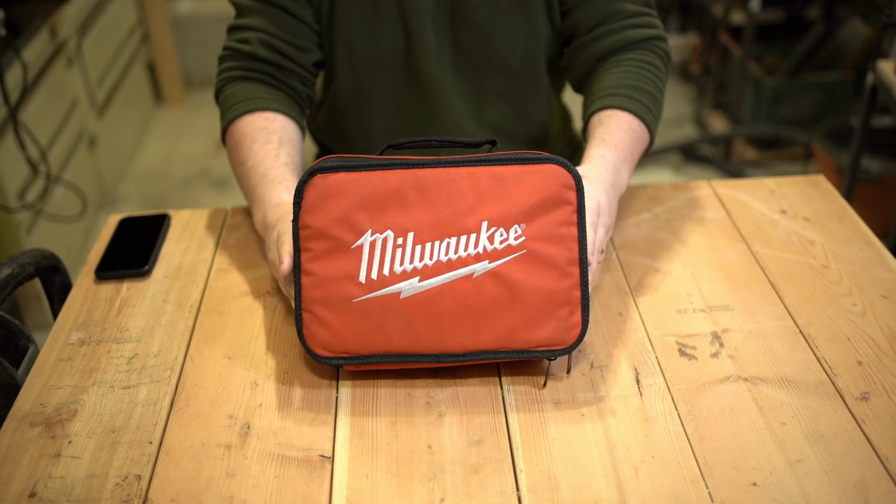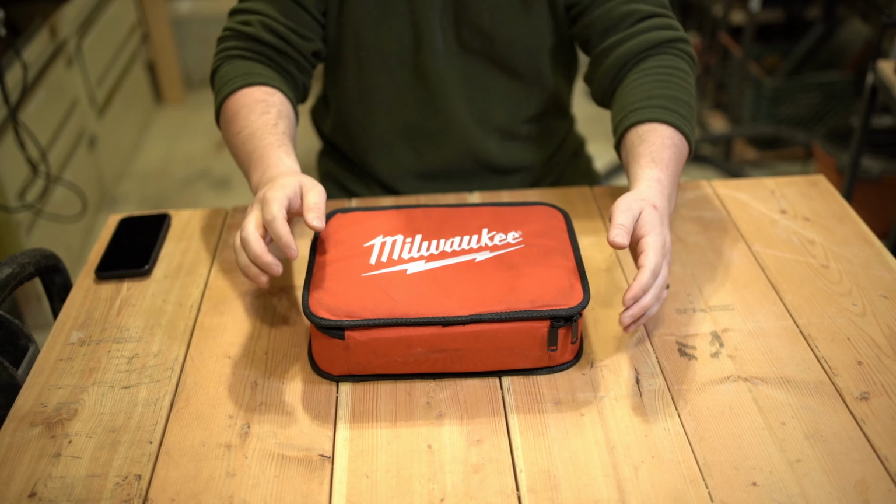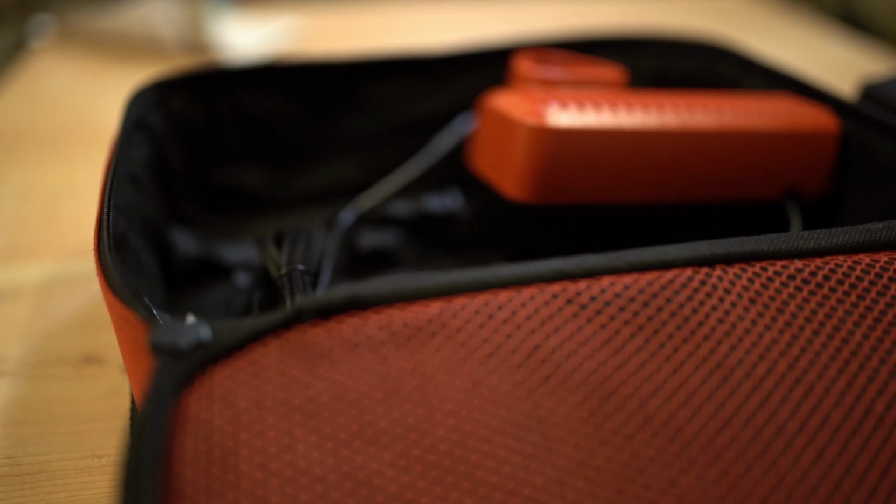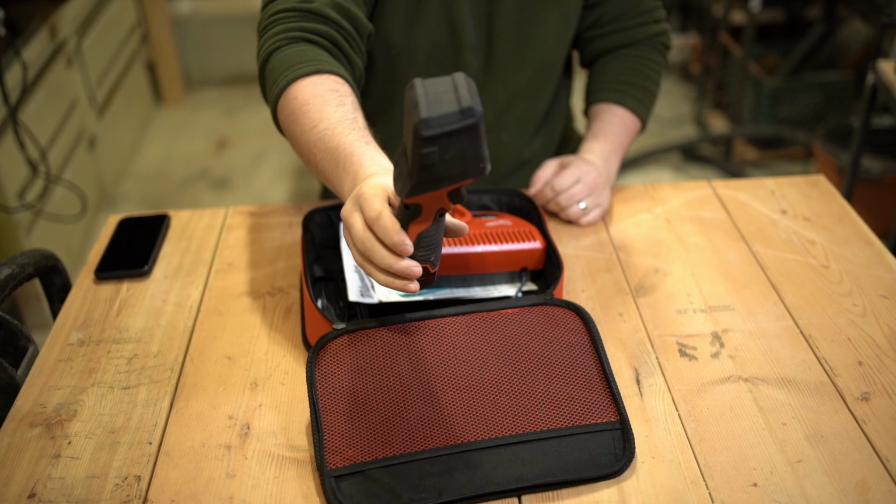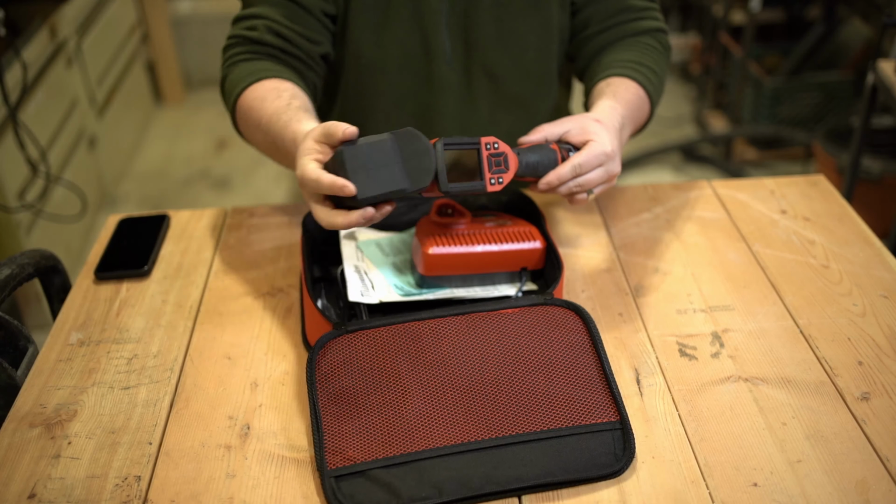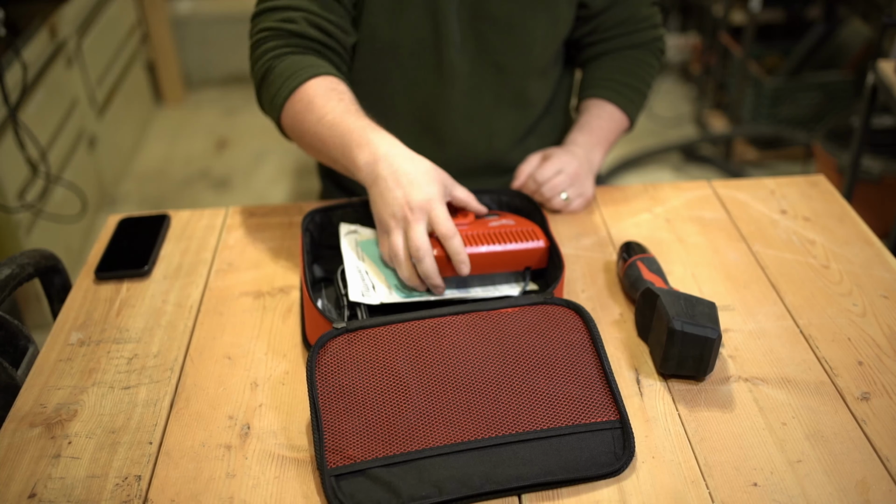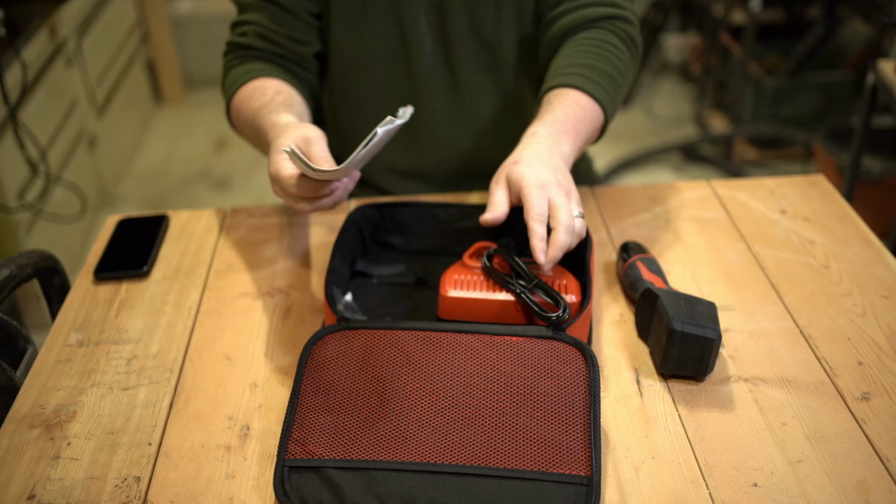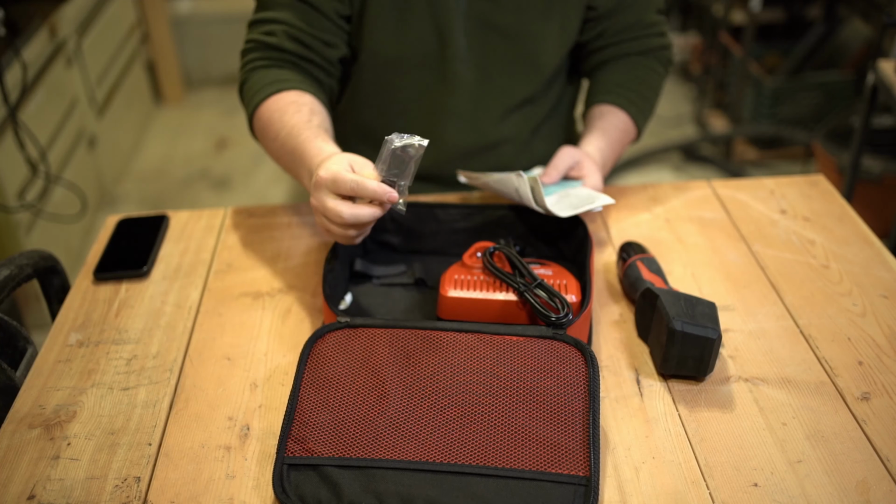So this is the 2258 Milwaukee M12 Thermal imaging camera. It comes in a nice soft case like this. And this is everything you get inside. You get the thermal imaging camera itself. It comes with a nice silicone type protective case covering over the top of it to protect the lens. Comes with the M12 battery charger. And then it also comes with a micro USB so you can transfer some of those images off, as well as the manuals.